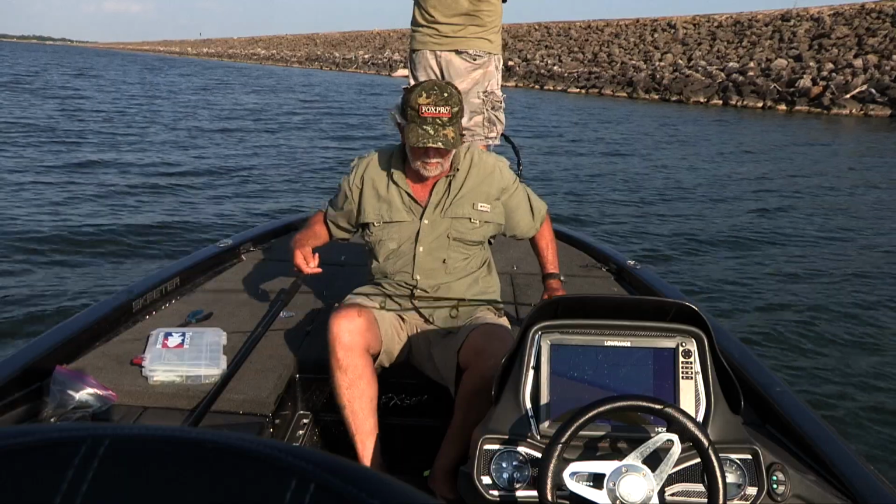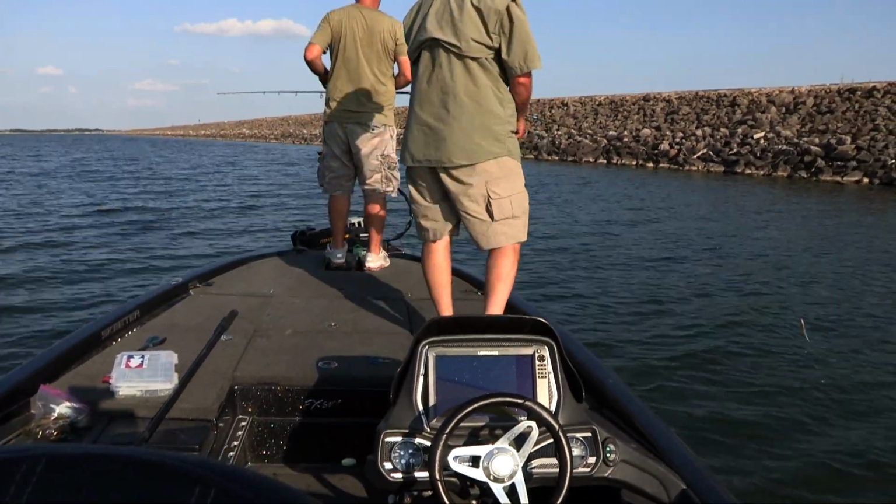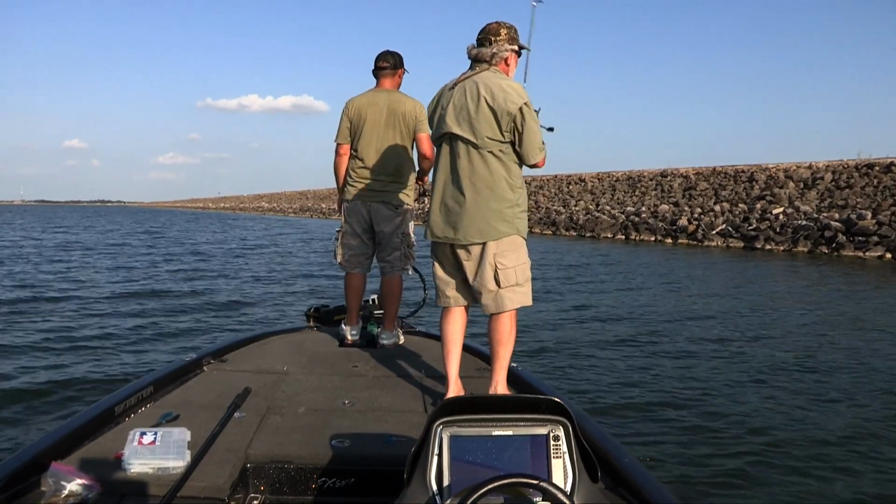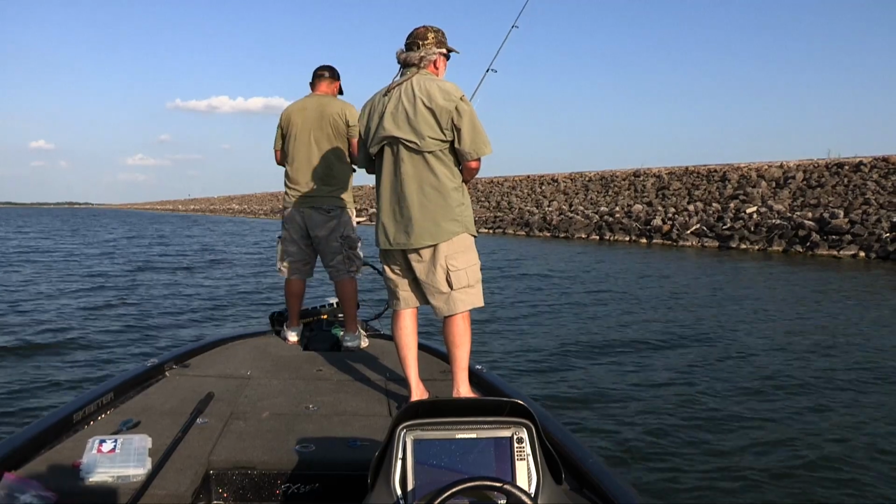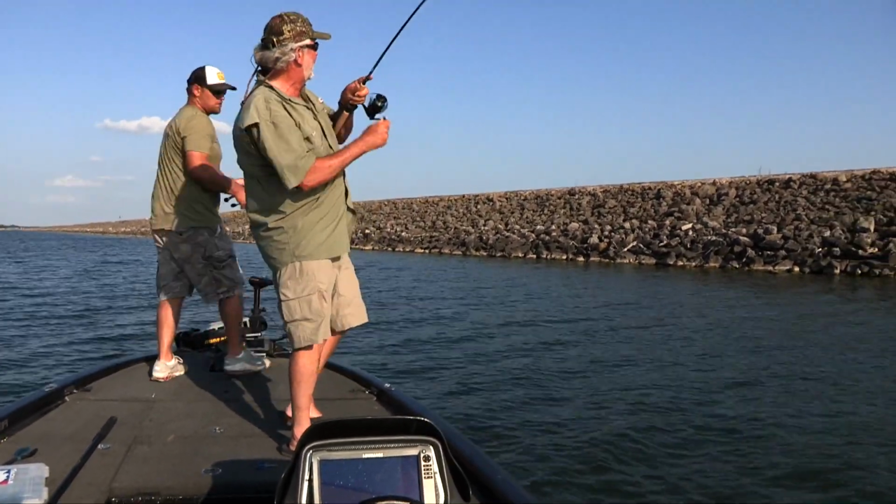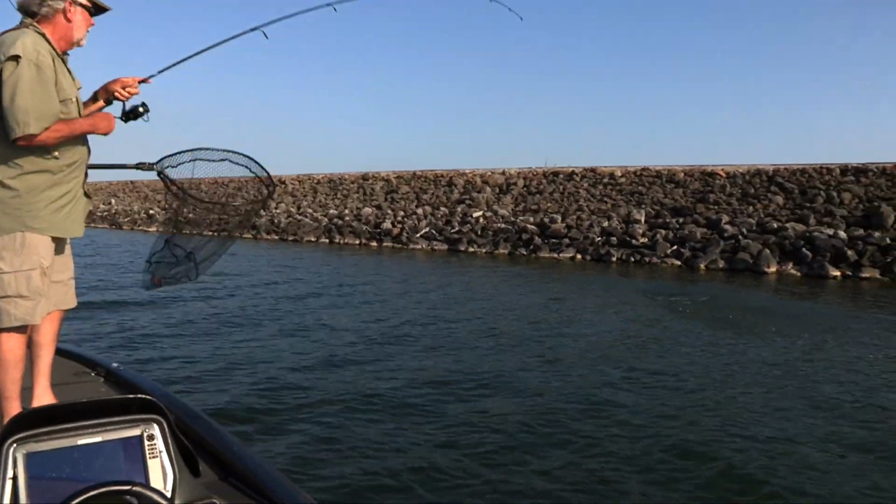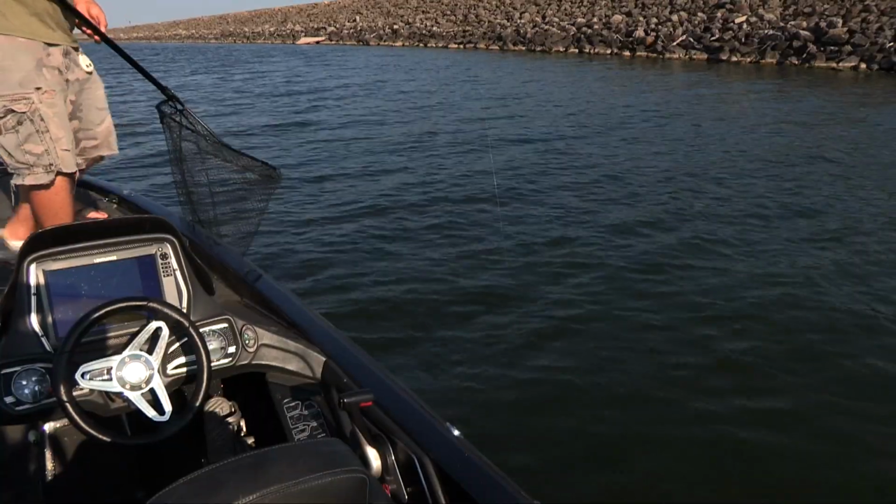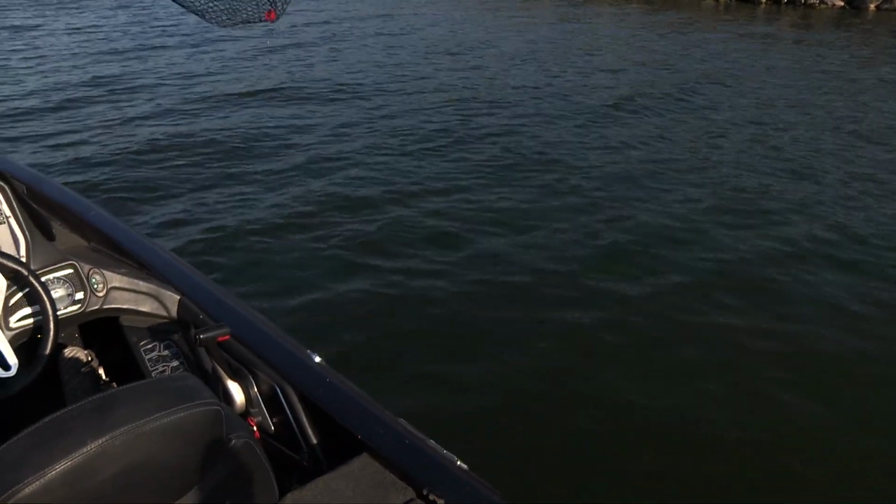We knew we needed one big bite to put us in contention to win, and I knew it was simply a matter of putting it in front of the right one. It started out slow, just catching a keeper here and there, but our focus was on that one donkey that would separate us from the field. It's the kind of bass every tournament fisherman dreams of at night. The kind that make you weak in the knees the first time they jump after you hook them.